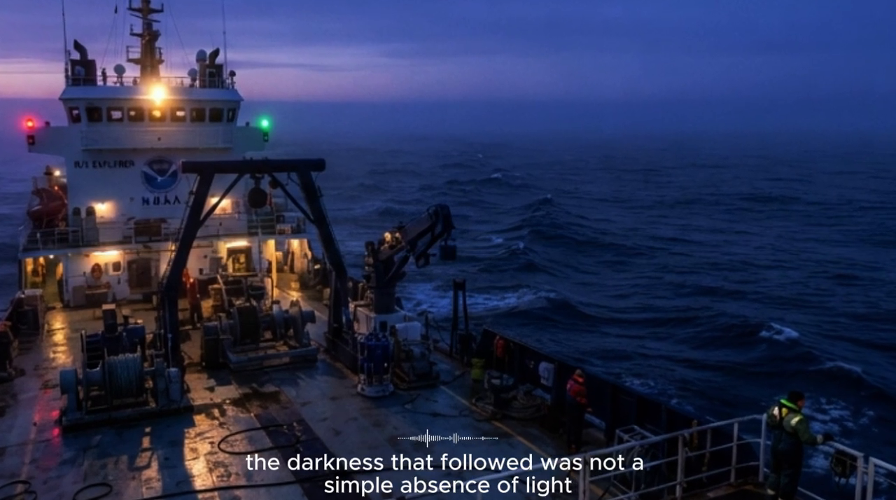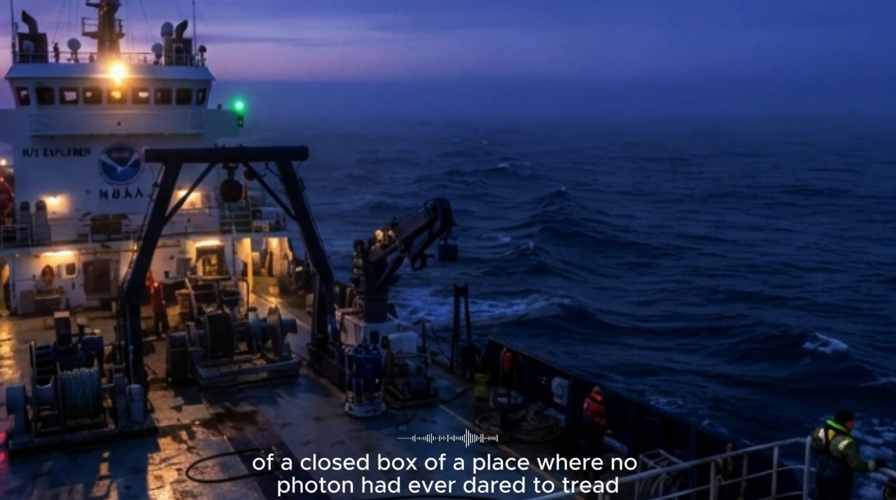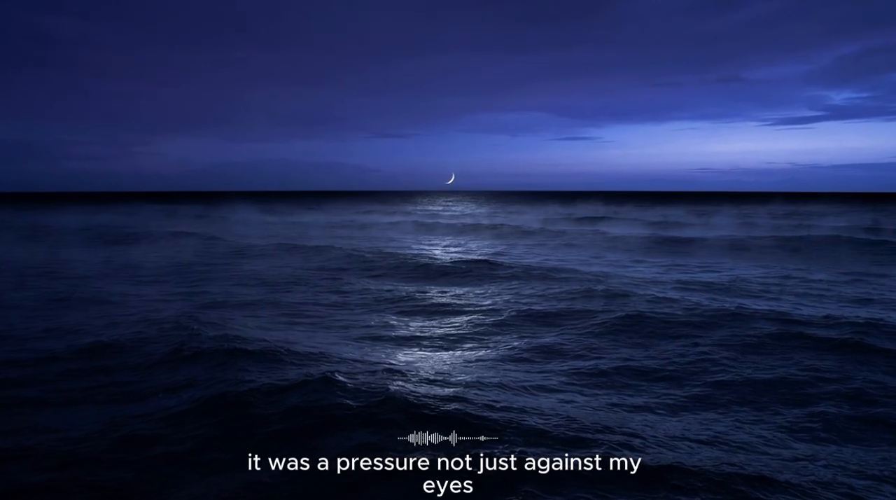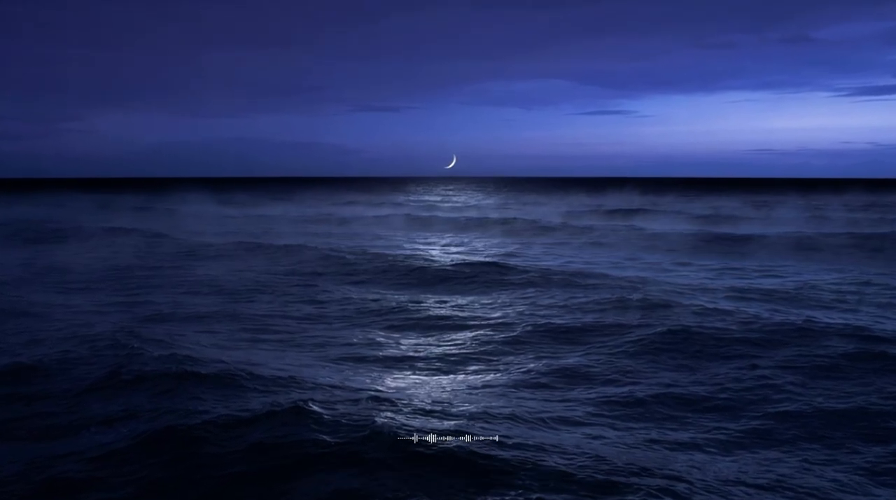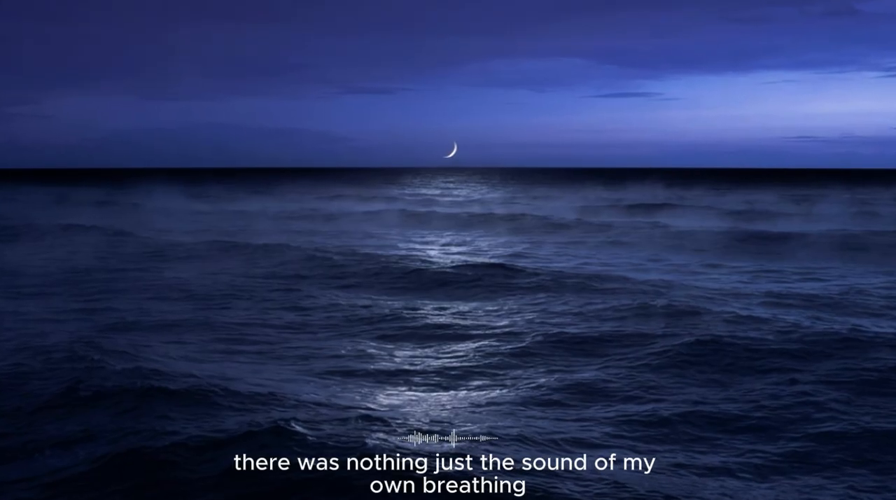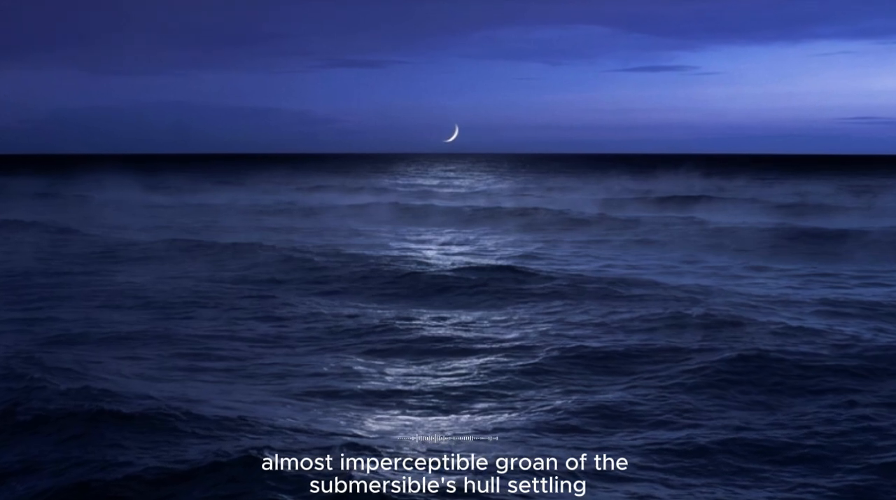The darkness that followed was not a simple absence of light. It was an active, living thing. It was the deep, velvety black of a cave, of a closed box, of a place where no photon had ever dared to tread. It was a pressure not just against my eyes, but against my very soul, a suffocating blanket that seemed to smother all thought. For a long, agonizing moment, there was nothing, just the sound of my own breathing, the faint, rhythmic thump-thump of my heart, and the distant, almost imperceptible groan of the submersible's hull settling.